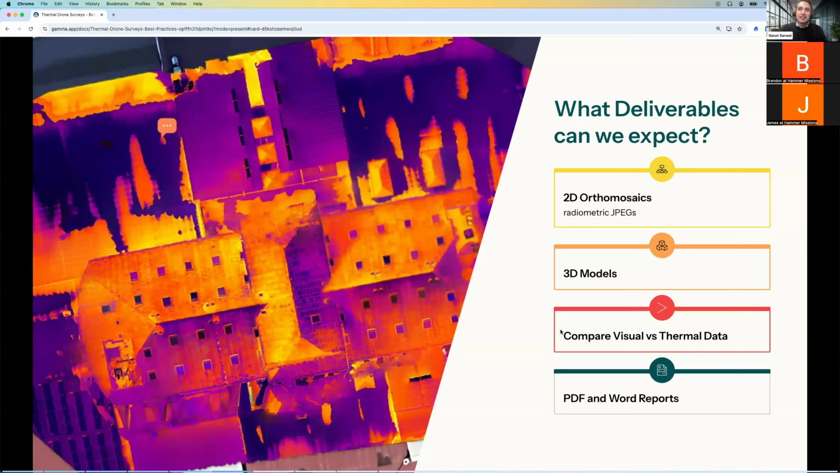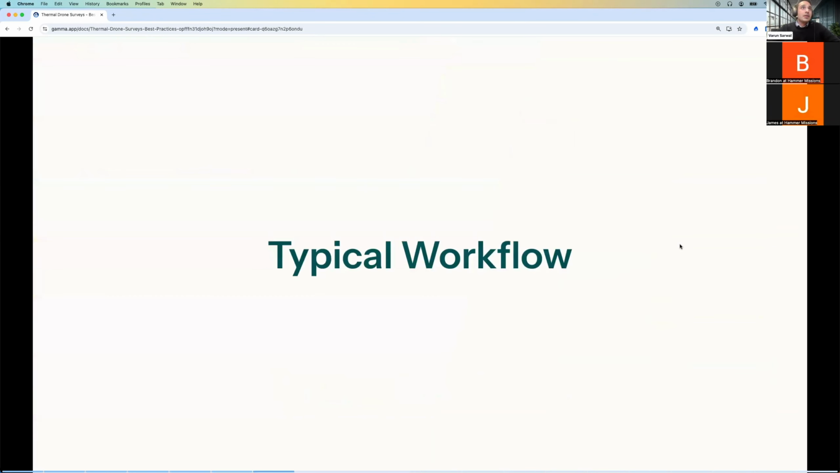act on that data. So from an industry perspective, what's really important for all of us is to think about how we can make the data more actionable for the stakeholders that the data is being delivered to. So with that, I want to go through a typical workflow with you today in terms of what thermal drone data looks like and how it can be captured, processed, and analyzed.